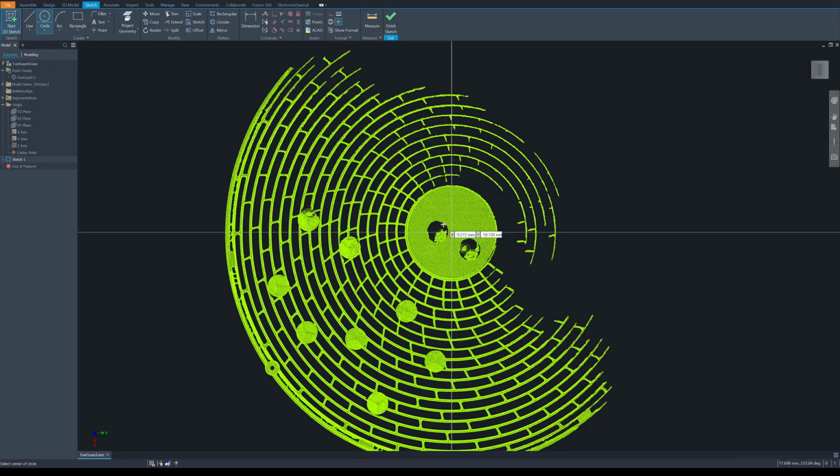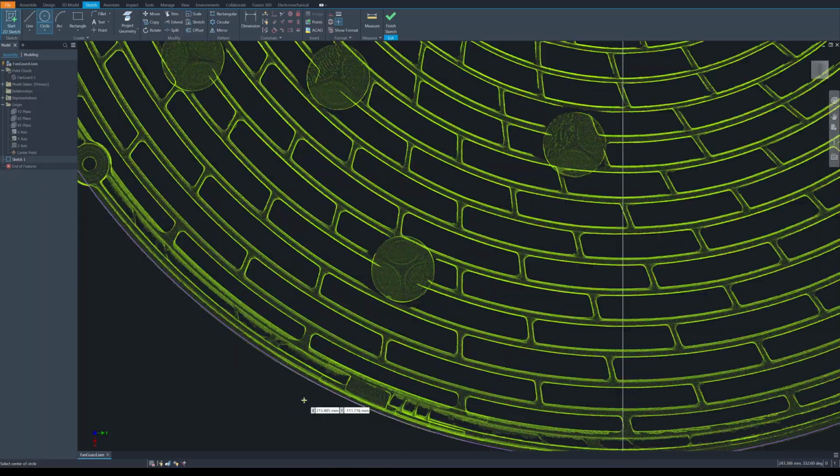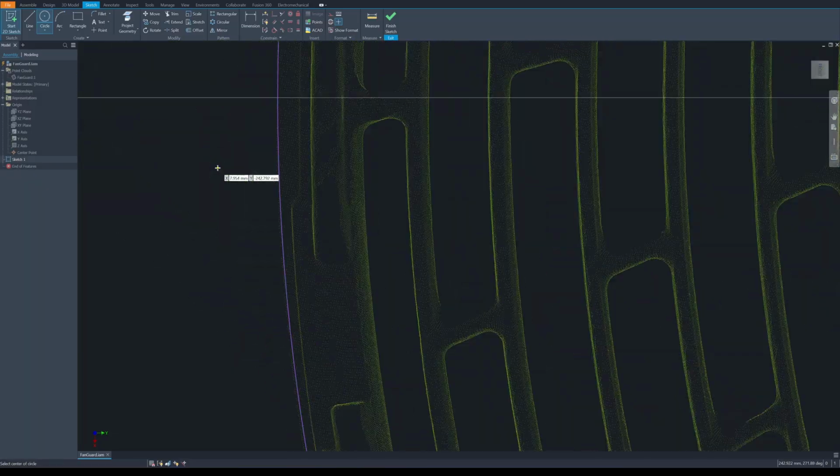Okay, after moving it, let's check it one more time. I'm going to create a circle from the center point and snap it onto the circle here. Okay, so we have our center aligned.